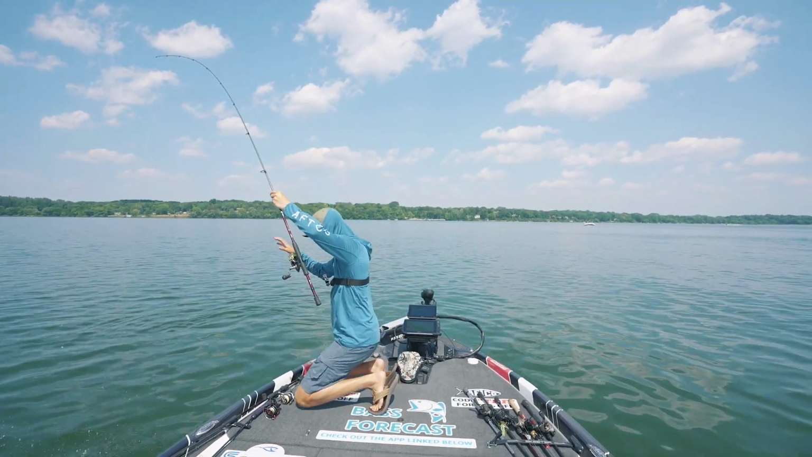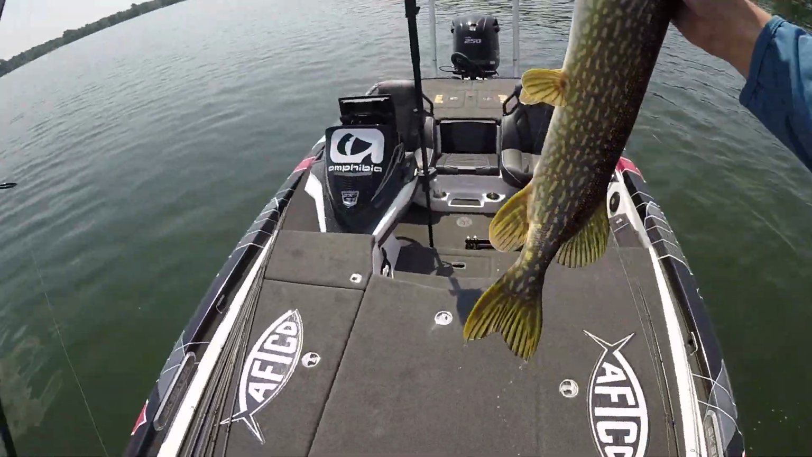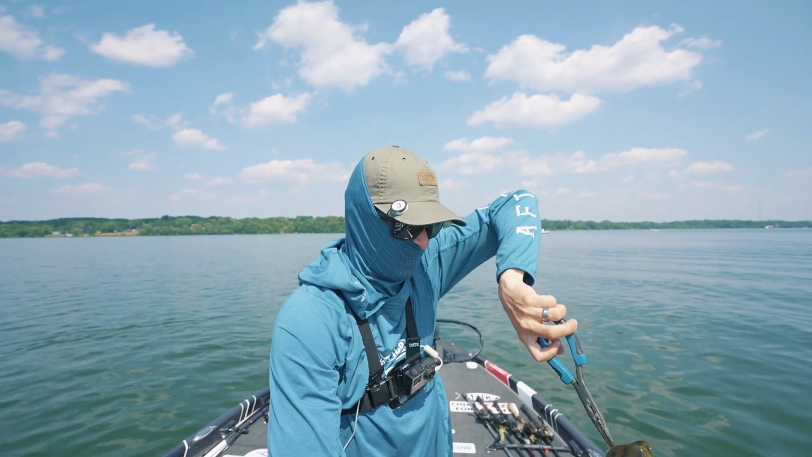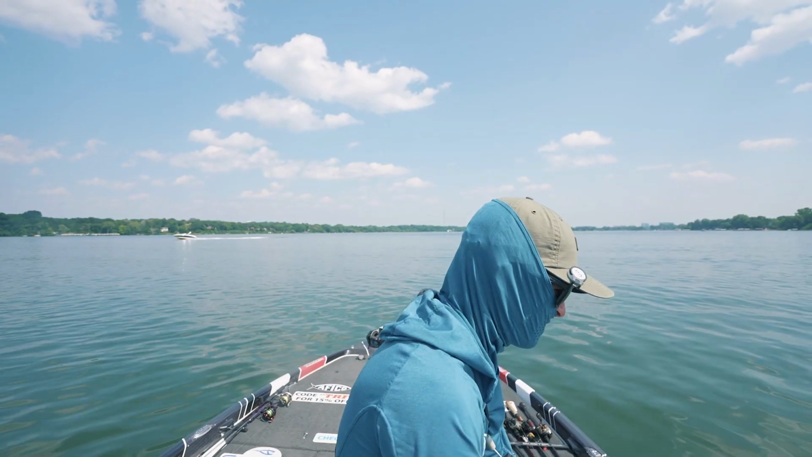Ugh, slimy guy. Oh, he's gonna break me off. There's no way. Now, that's not a bad sized pike right there, folks. That is a nice sized pike. I'm not gonna let him shake and get on my carpet though, so I'm gonna grab the pliers, try to get the hook out of this guy's mouth. Nice and easy. There we go. Come on. Let go. Let go. Did not feel like trying to get a hook out of a pike's mouth.